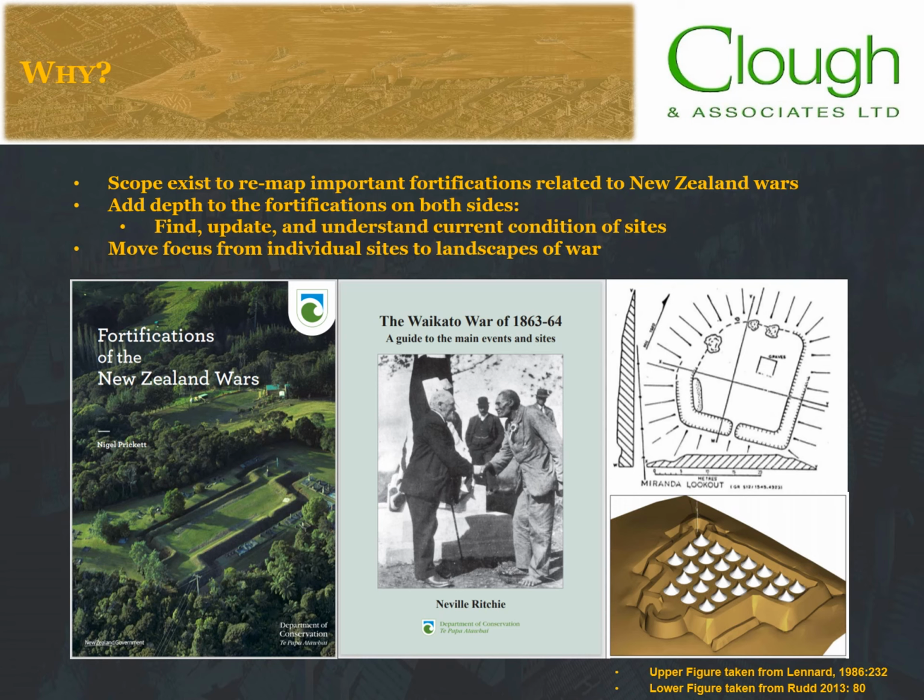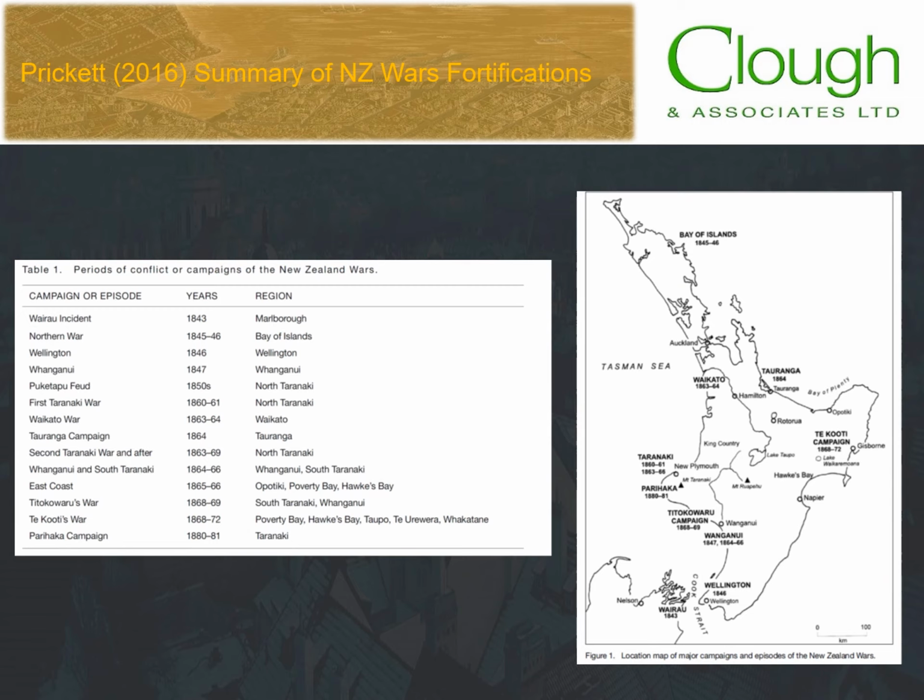Kia ora tātou, Simon here, taking over from Ben. As Ben mentioned, our starting point was Nigel Prickett's The Fortifications of the New Zealand Wars, which identified over 500 archaeological sites associated with this period of New Zealand history. One thing that he recognised, and which all researchers recognise, is that there are still a number of missing sites. The locations of many sites are unknown, and we felt the LiDAR was a good opportunity to try and find some of these missing fortifications.